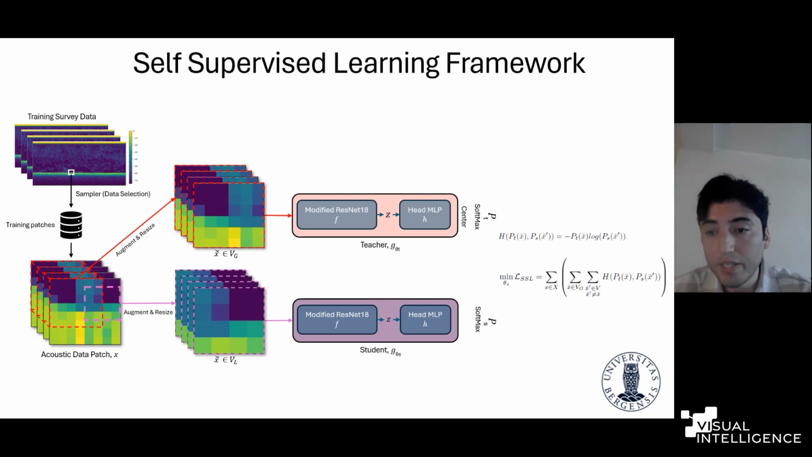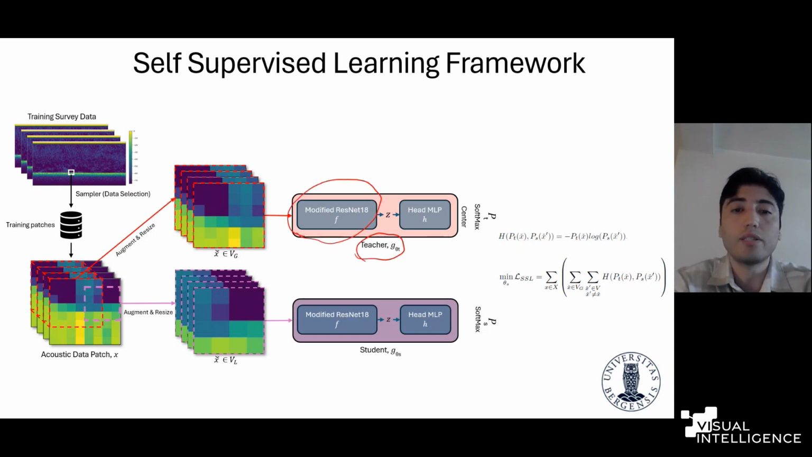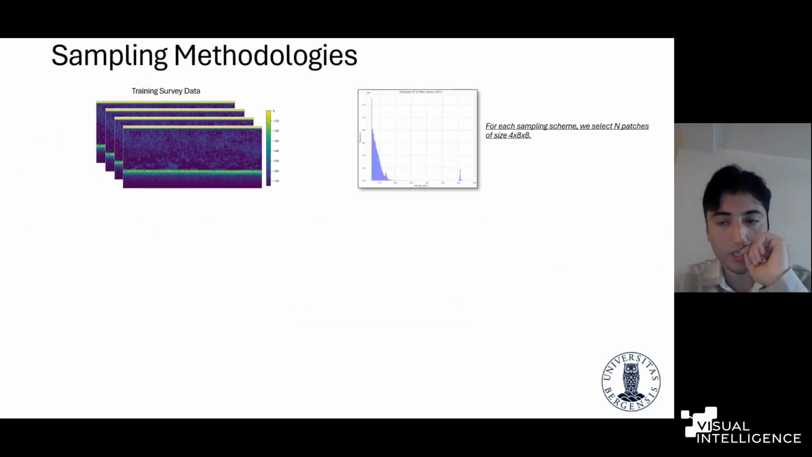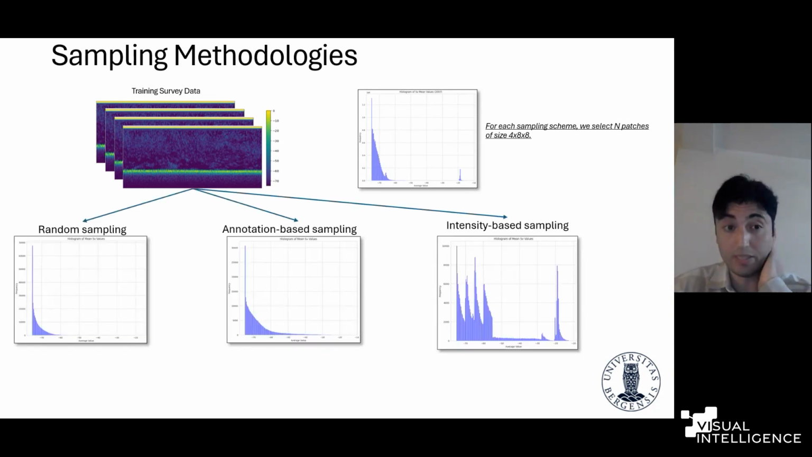And the idea here is to train the network by using a predefined sampling, and then use the teacher network's feature extractor to represent the acoustic data in a different, lower dimension format, but we assume that it's going to be more informative and it will increase the discriminative power of the machine learning models. So the sampling methodologies, in our case, we tested 3 different sampling methodologies here.